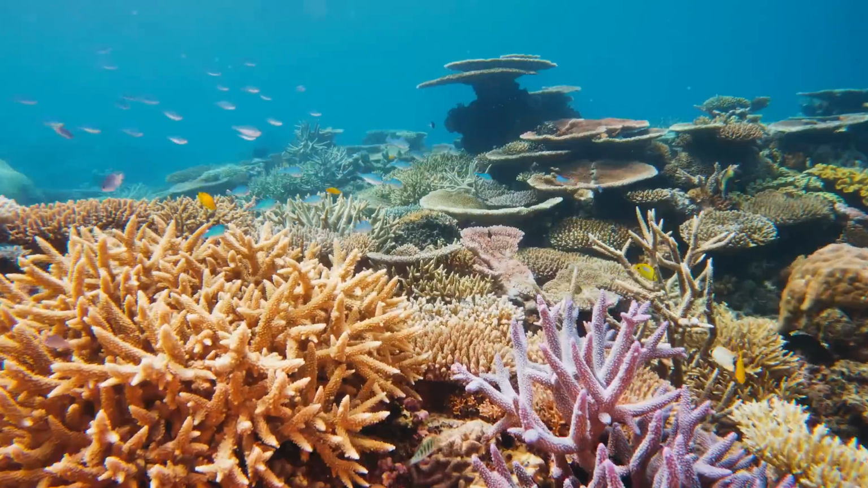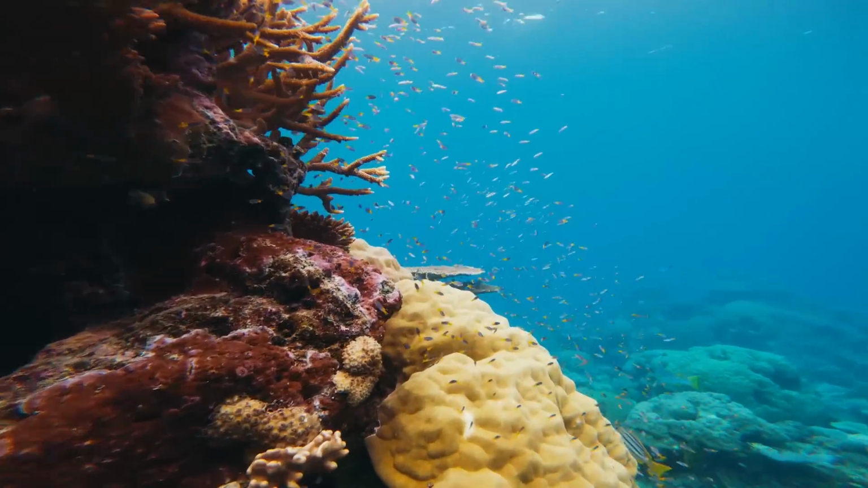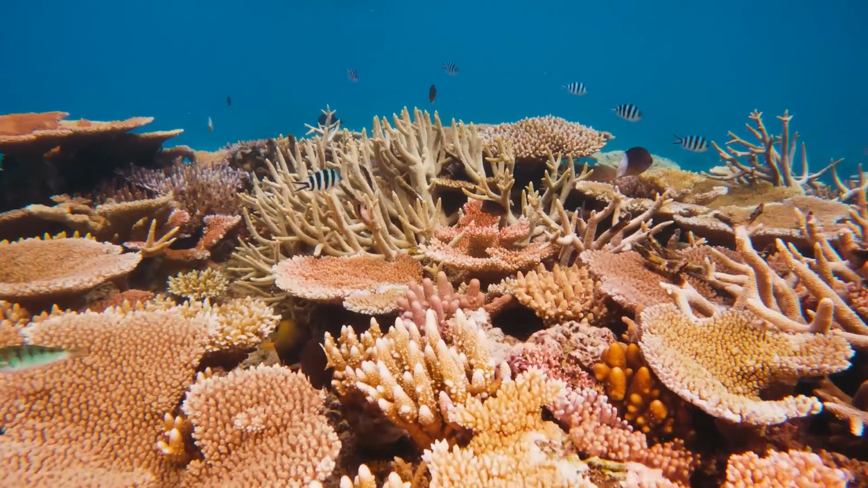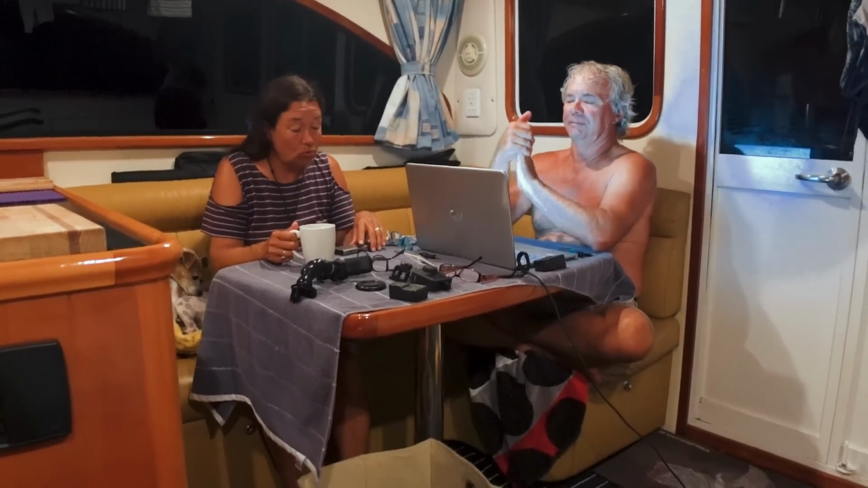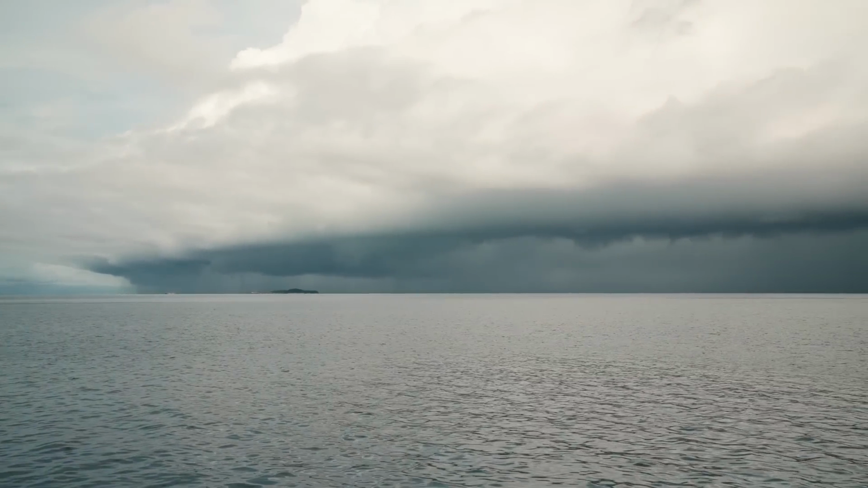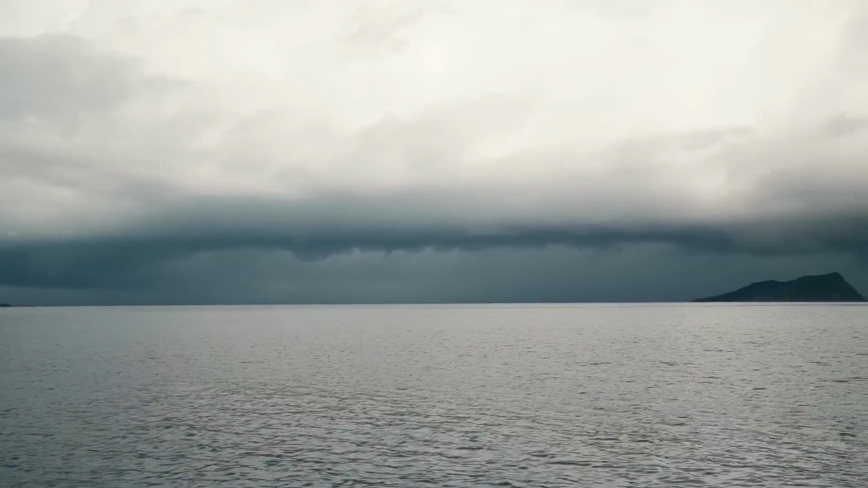It was a most beautiful aquarium. It had all little bits and pieces sticking up, and heaps of coral trout, heaps of aquarium fish. It was really delightful. But we had to cut our snorkel short because we kept looking at the horizon at this massive storm front coming towards us. We still had half an hour, which was good. Yeah, well, it turned out to be a bit of a fizzer.